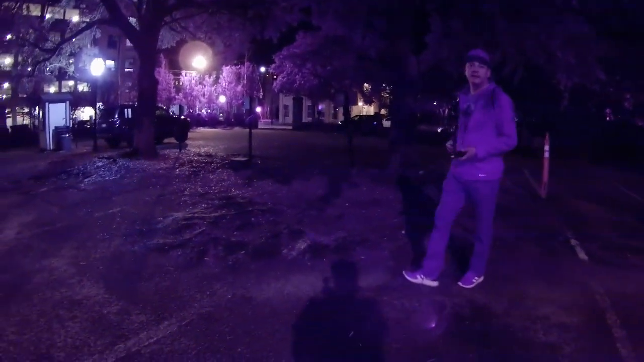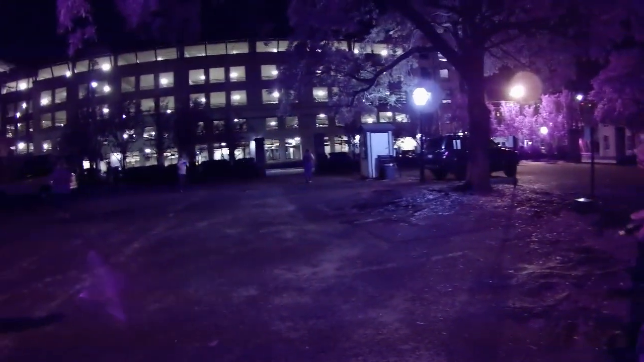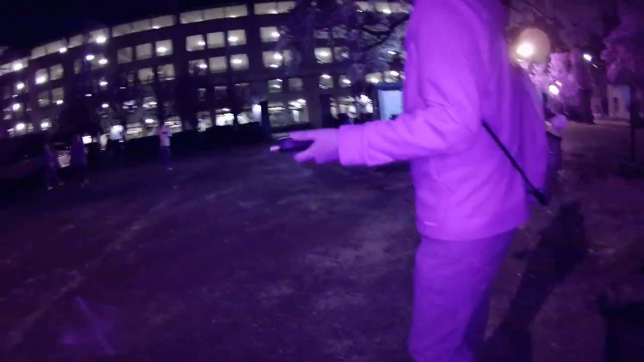Wait, so I'm supposed to avoid cars with this thing? No, that was the other one. I don't know. Mine is over 25. I just have to go over 25. You're lucky. I traded with Kim. She was getting uncomfortable, and now I see why.